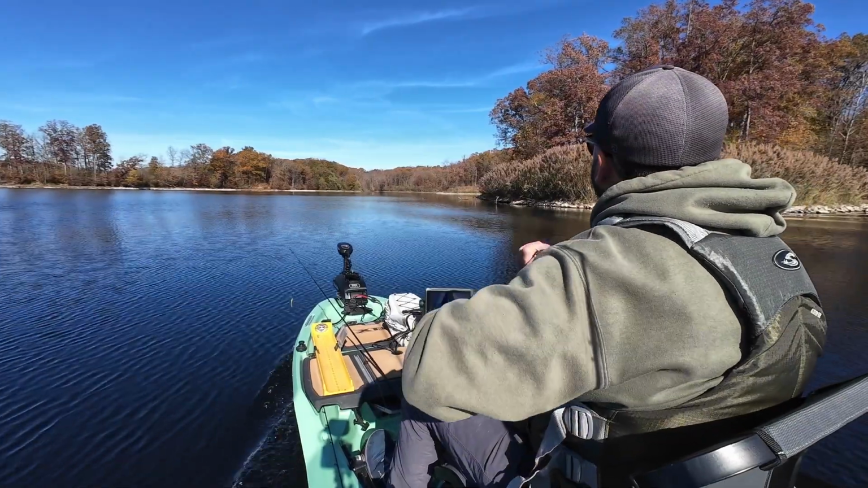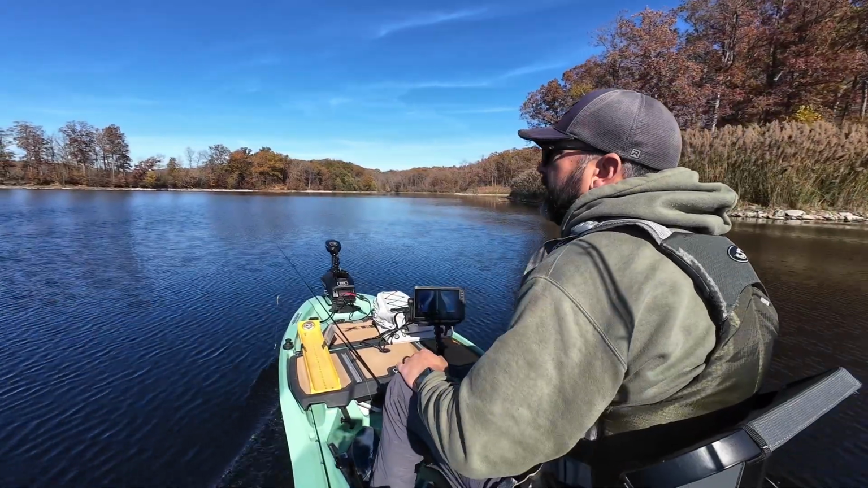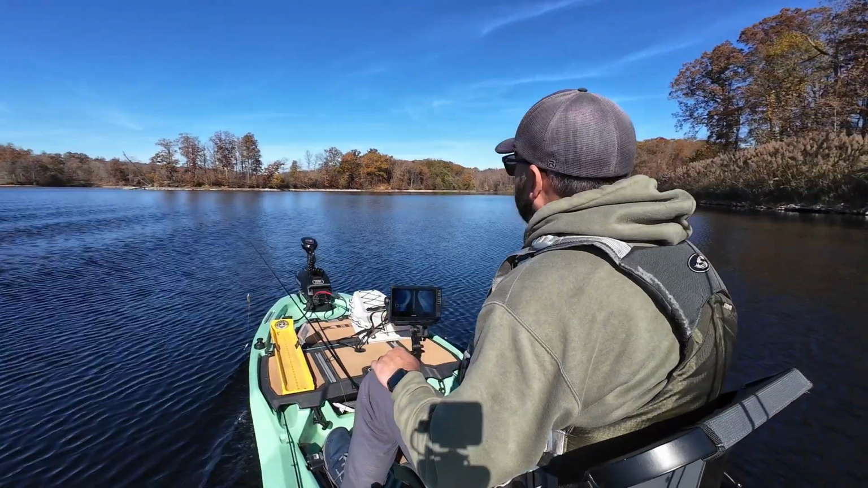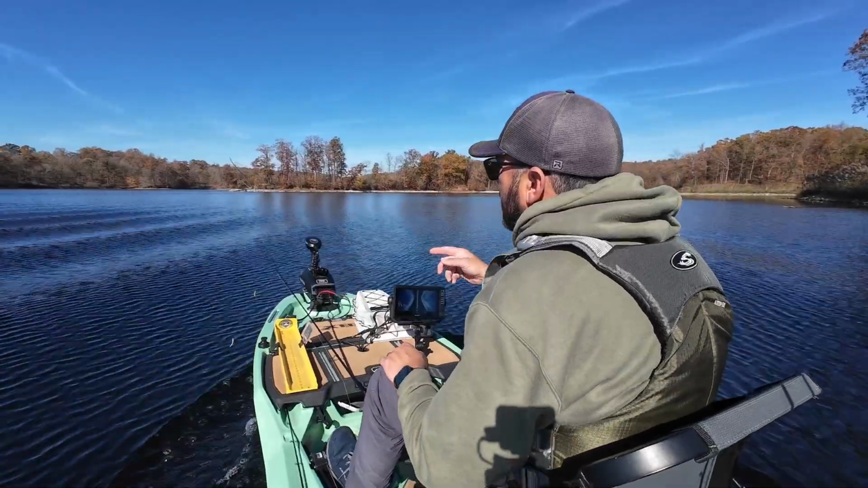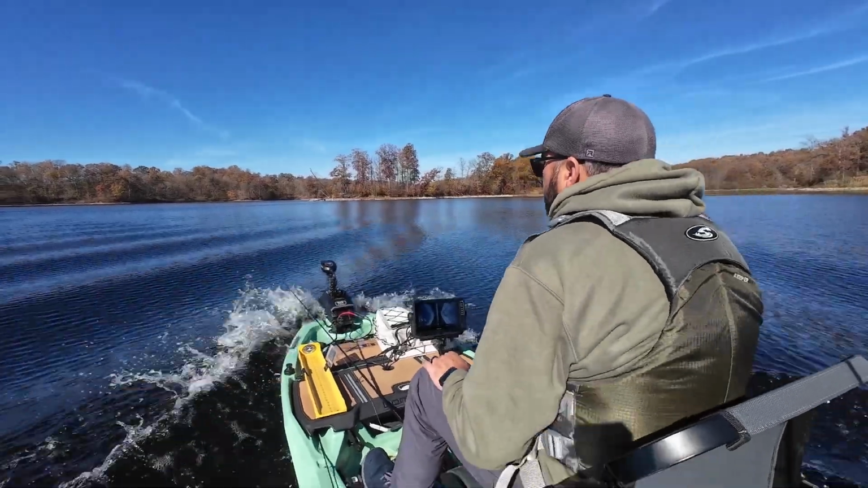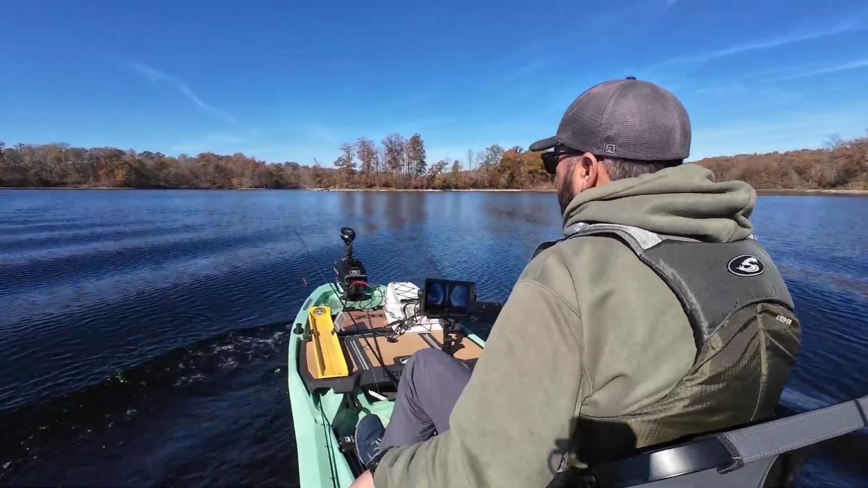All right, guys, we're making a move to another brush pile. Did not catch one on the last one. Just couldn't really get my boat position very well because the wind just kept spinning me and it was hard to keep the scope on it. And so I'm going out here to this next point. There's a brush pile on it, and I've got a bit of a breeze, so I should be able to keep things landed where I need to. And we'll go from there.